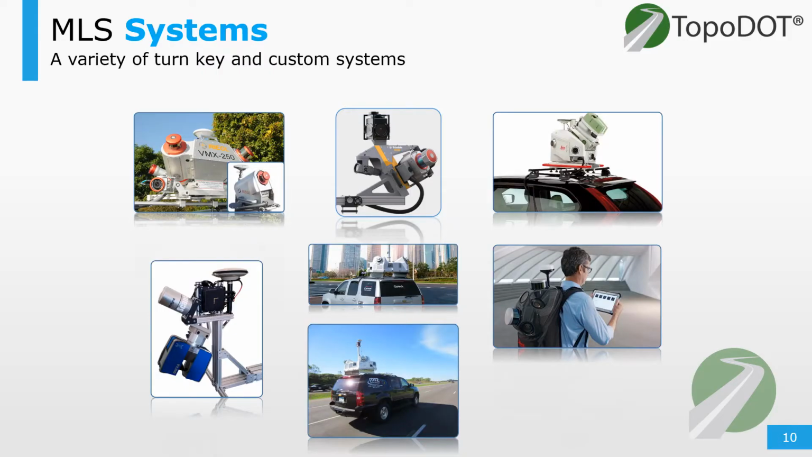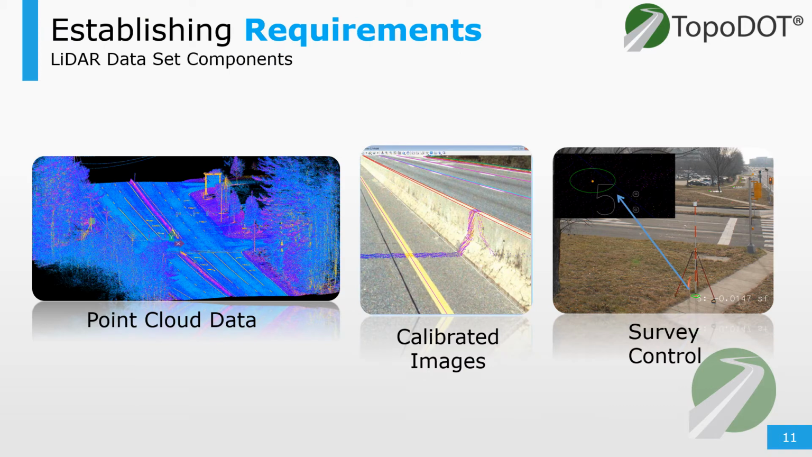And there are a lot of options on the market. Here's a handful of mobile LiDAR systems, and they all produce data with a variety of data characteristics between them. But what they collect and how they collect usually remains the same. And it's going to be producing these common components, which are going to be collected and used. We have point cloud data, calibrated images, which are very useful and important, and then the survey control. This is what the system's going to use to locate itself.